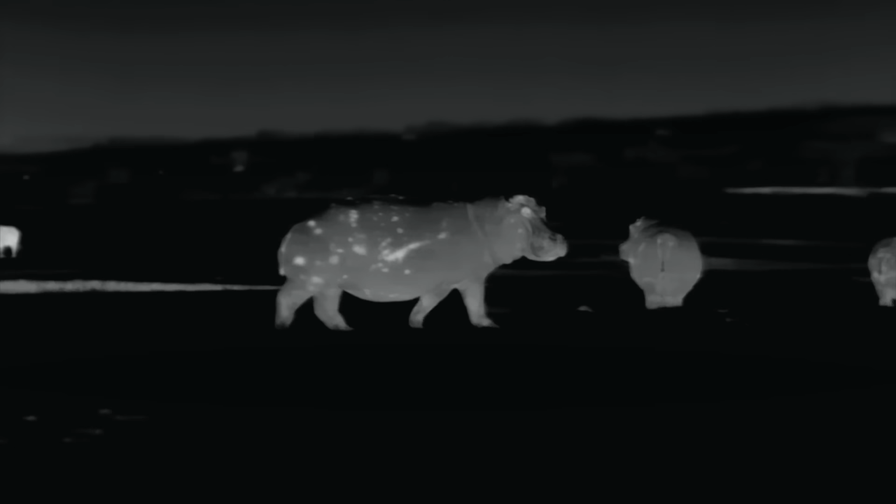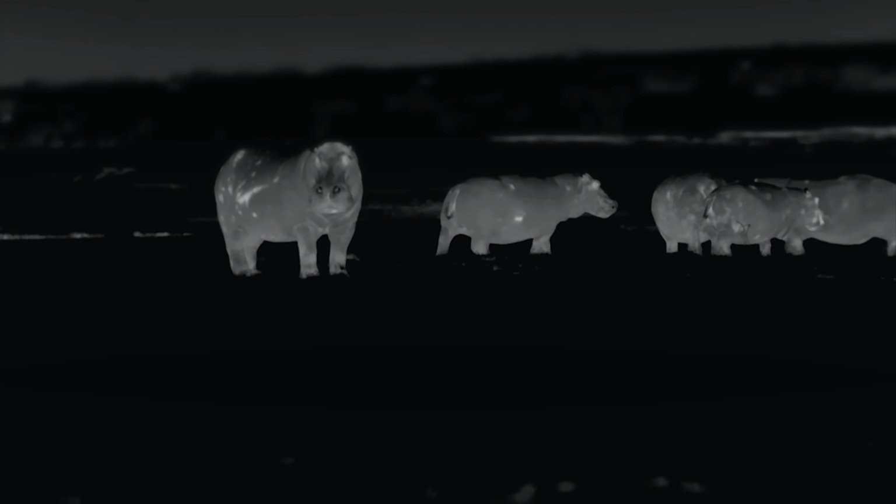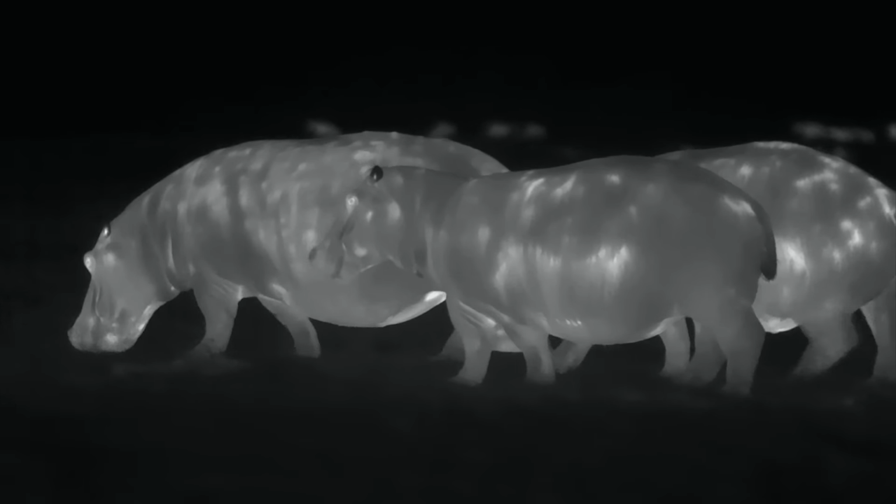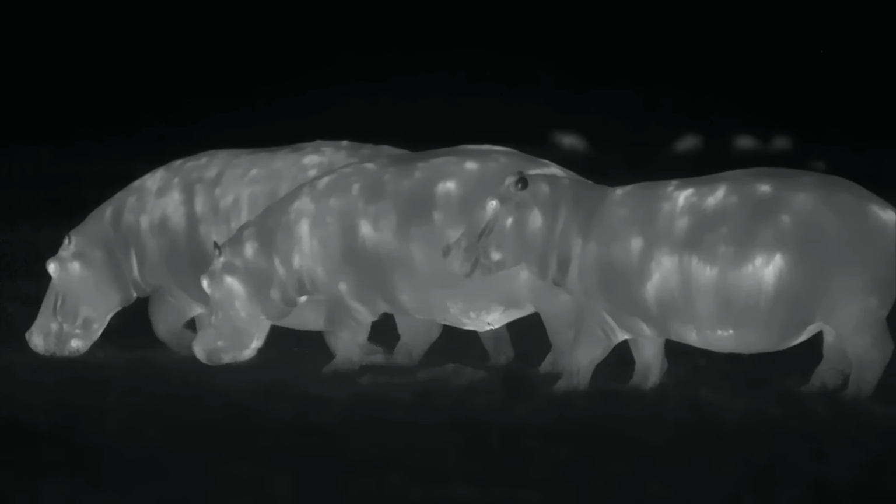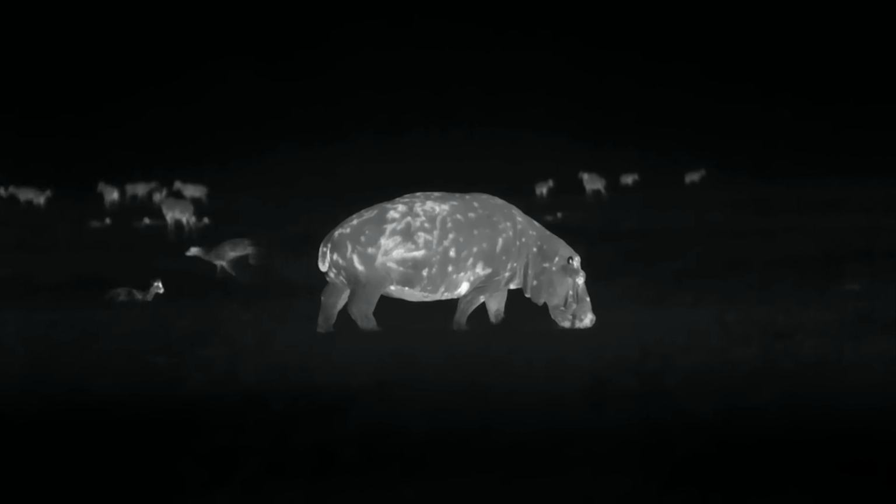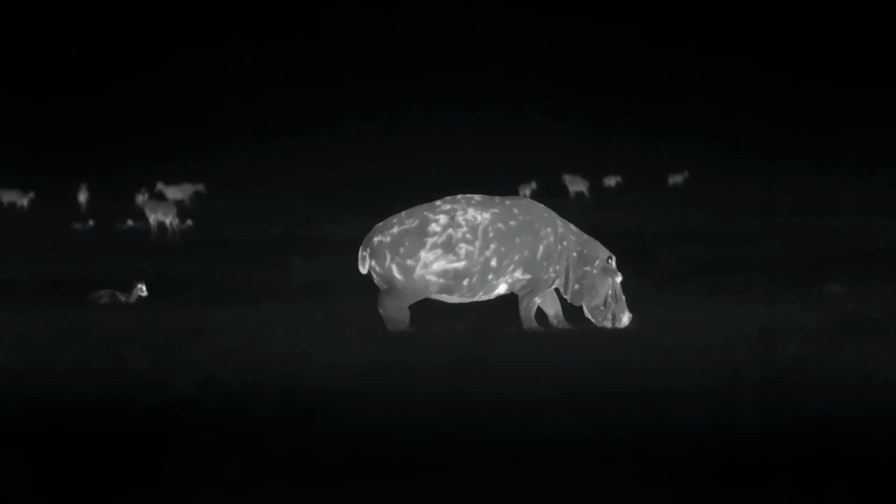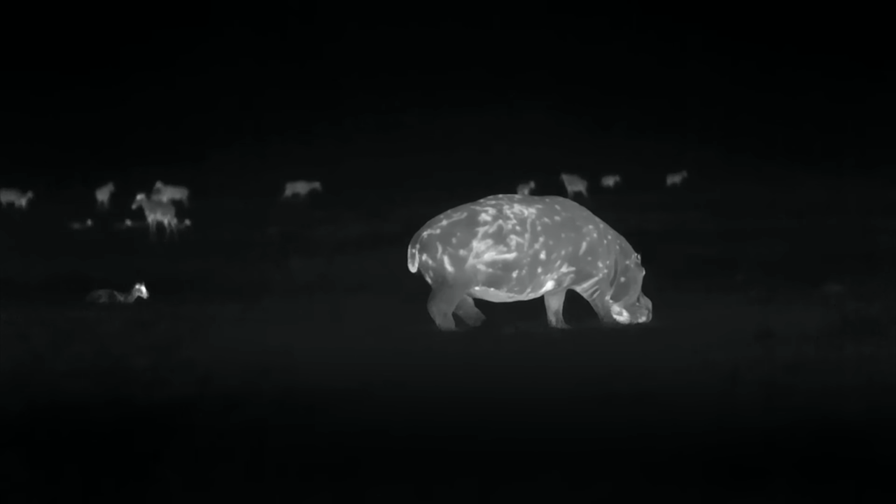On land, hippos have long been considered loners. Thermal imaging proves that this is not always the case, but groups of this size are nonetheless rare. Almost all of them have wounds or scars which appear as bright spots in the thermal image. Out here, there are hardly any disputes among themselves. It's not worth fighting over a few blades of grass.